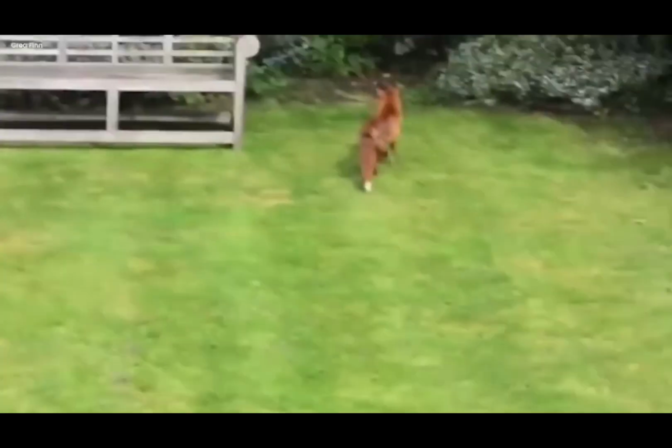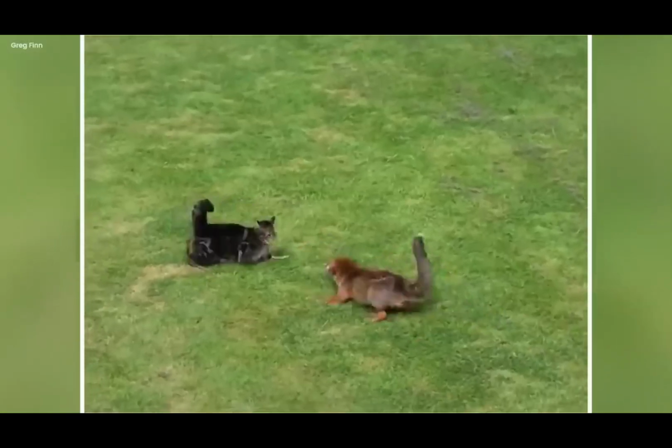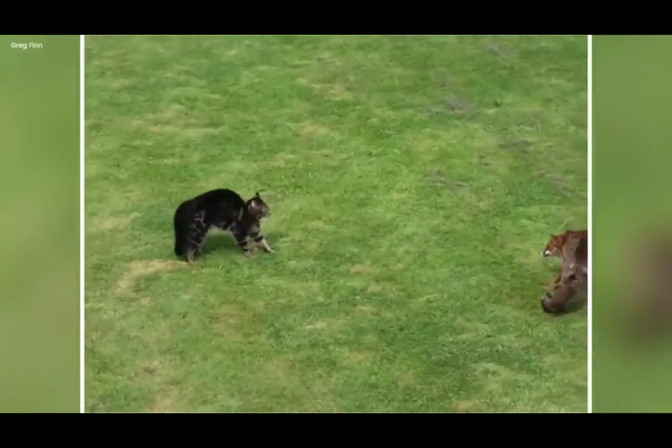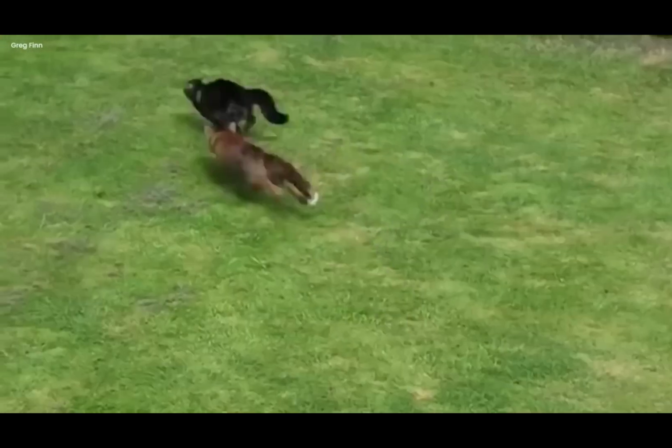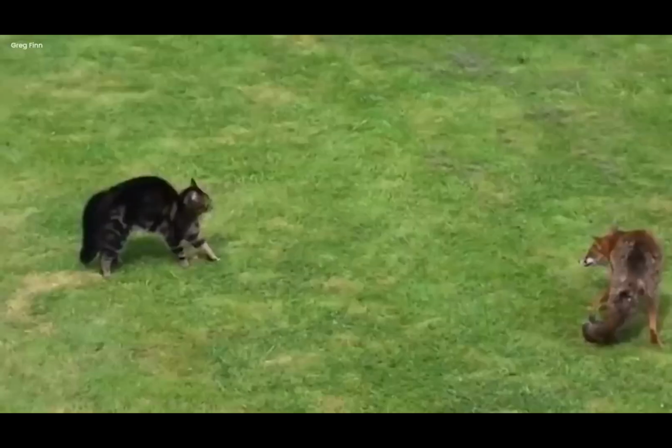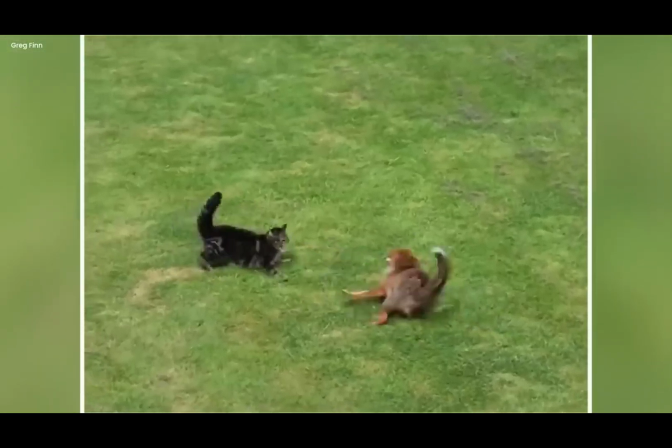There was another fox, like a twin, making things even more puzzling. This mysterious event left everyone baffled. It was like a puzzle with missing pieces, and people couldn't stop thinking about it. Nature can be so full of secrets and surprises, just like this strange encounter in the garden. It was a reminder that there's always something mysterious waiting to be uncovered, even in the light of day.